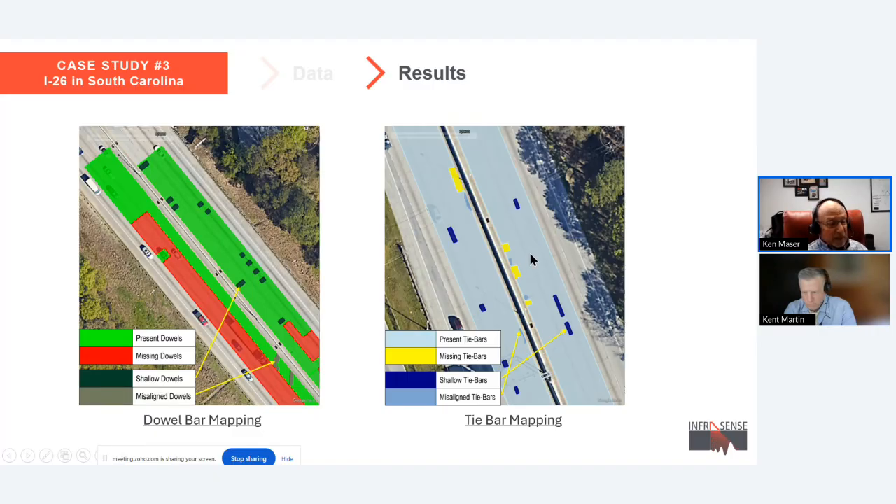And similar issues with tie bars. Missing tie bars are yellow. Shallow tie bars are blue. Misaligned are in light blue. So that kind of information was provided to the agency, and it was what they needed in order to specify the locations for slab replacement. So that kind of covers the examples I have.